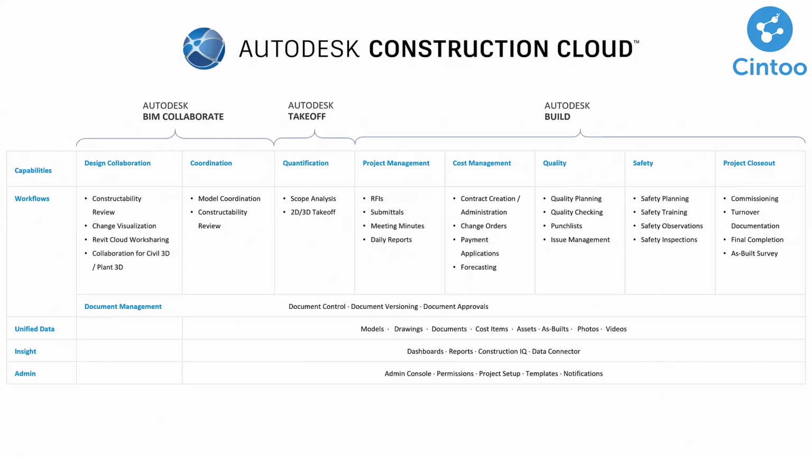We have our 3 workflow-based solutions, Autodesk BIM Collaborate, bringing that design strength to the cloud and bringing an online experience. Takeoff to help with your 2D and 3D takeoff and analysis. And then Autodesk Build to manage project management, cost management, quality management, safety, project closeout, all of the things you need while building an asset or a building. And then finally, there's Autodesk Docs, which is that unified common data environment underneath all of the platform, really helping create consistent project data, having consistent model data, and consistent access to data from our partners.